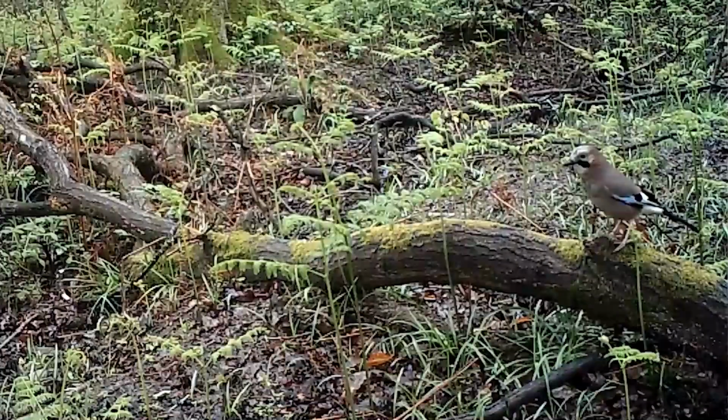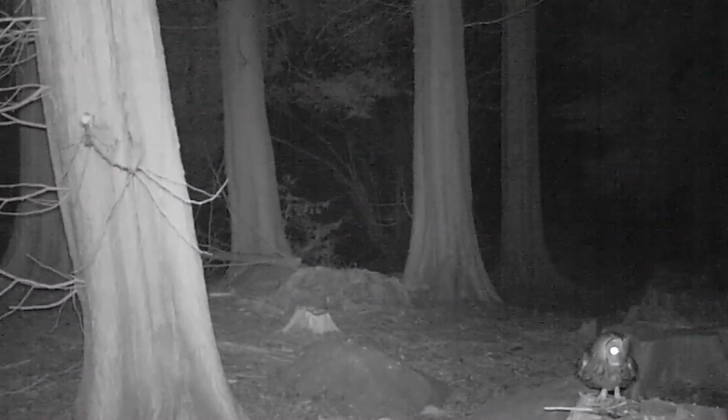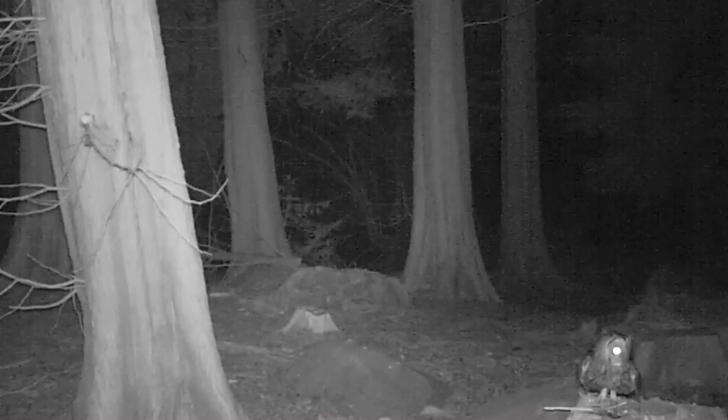And in true Dawn Chorus spirit, Project Officer Josie has sent me some feathered action in from the Forest of Dean. Have a look at this tawny owl. And we'll be getting some more exciting updates from Josie in next week's episode.